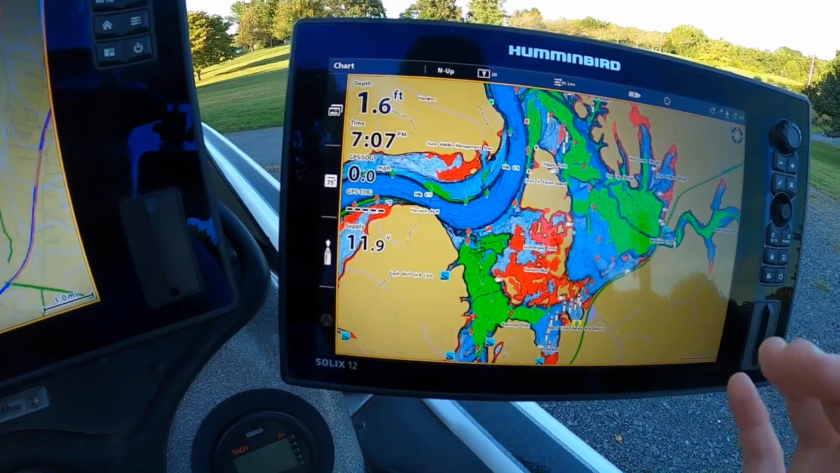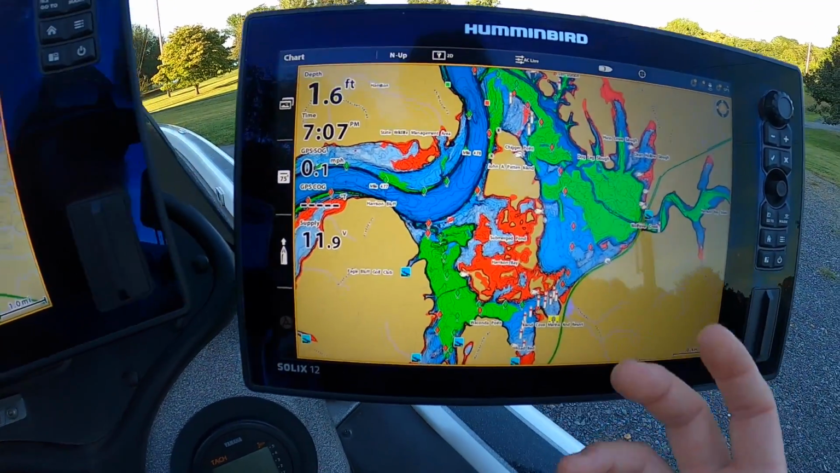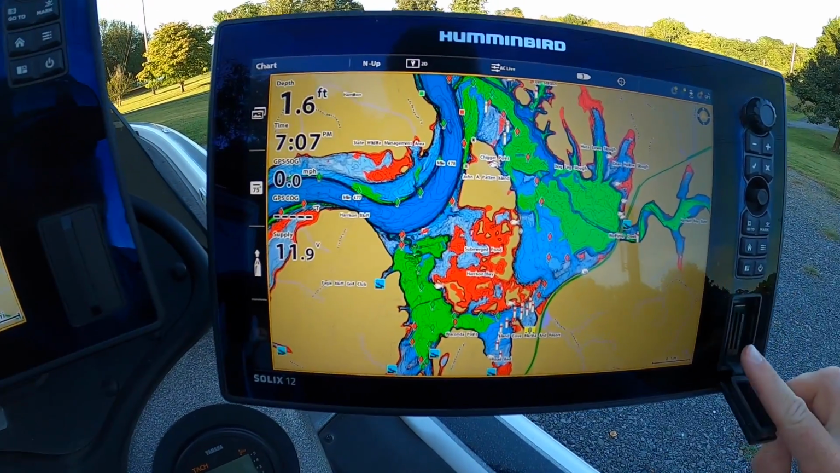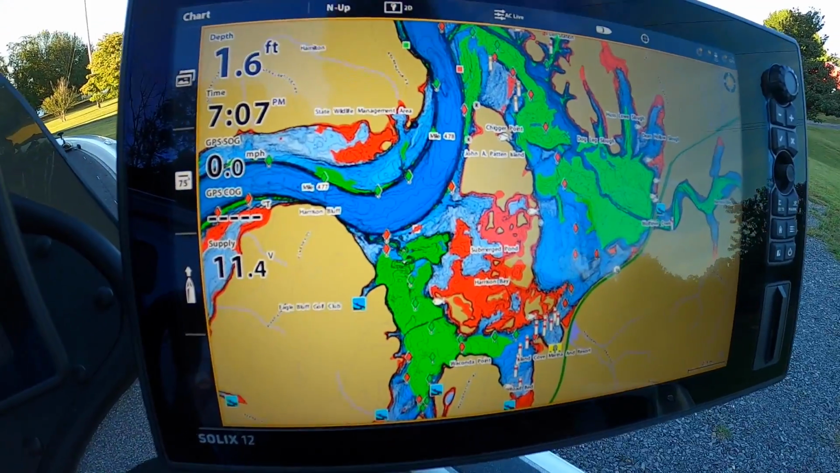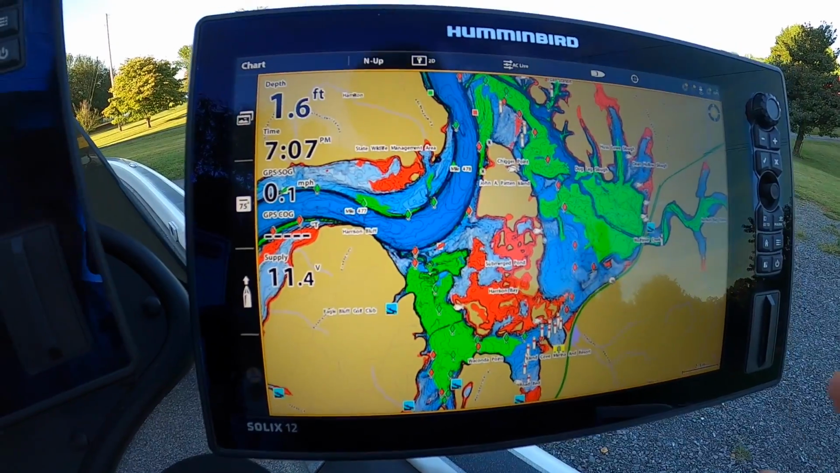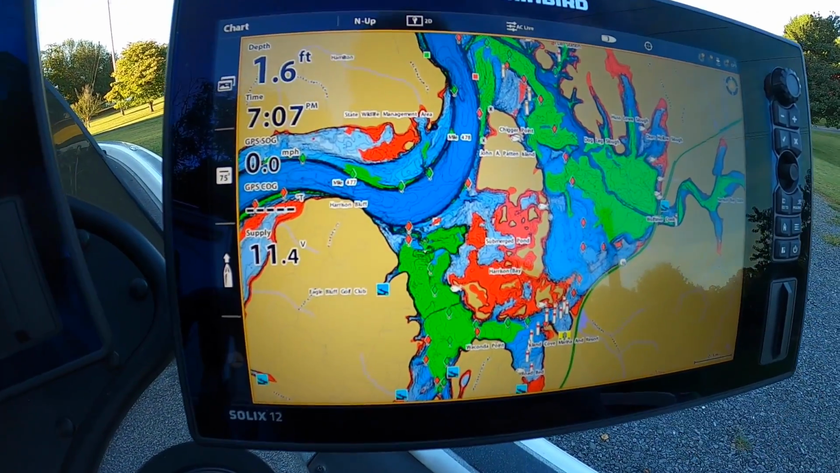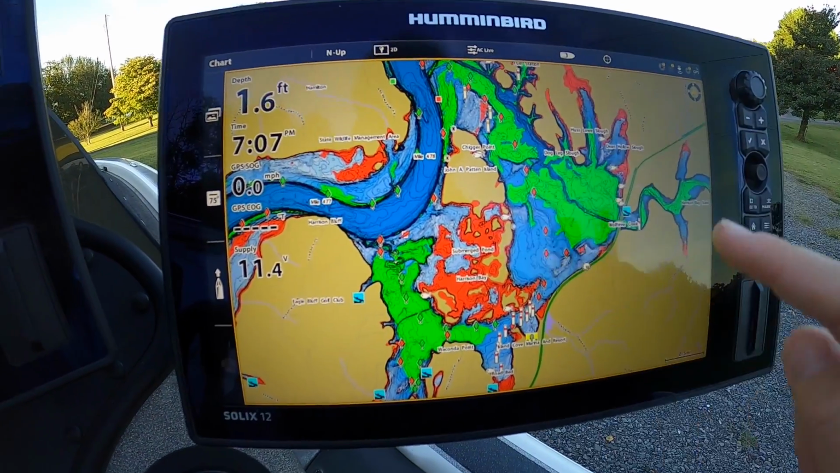Now, this is not standard mapping. We're looking at a Lake Master card here. That's the card that I pop in to get, right here, to get a more advanced map than just the basic map that comes on any unit. So looking at that greater Harrison Bay area, if you were actually out on the lake, all you would see is just this little section of islands here, right? Everything else is open water.